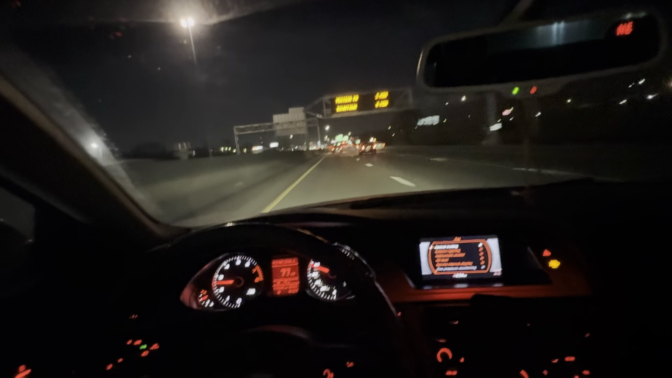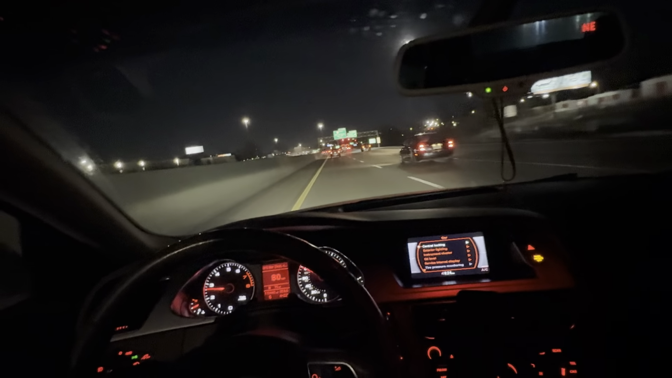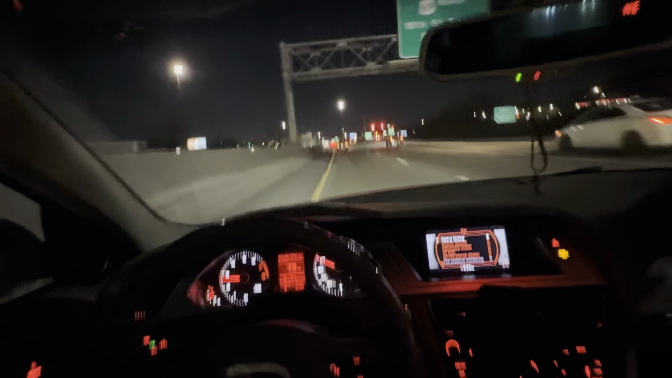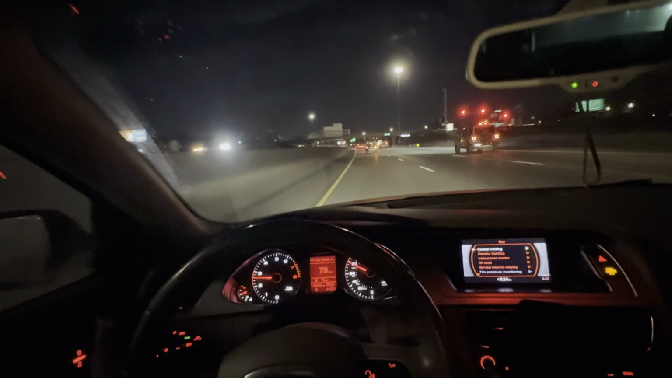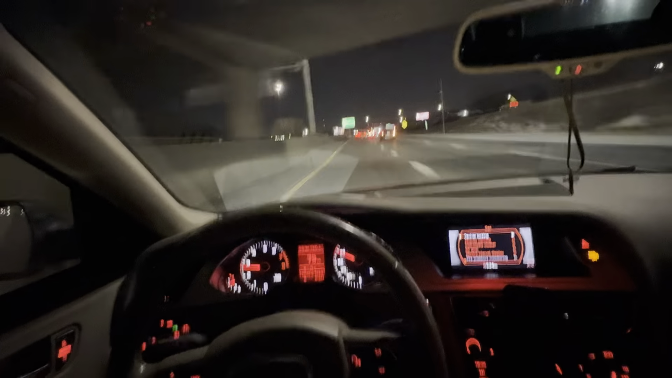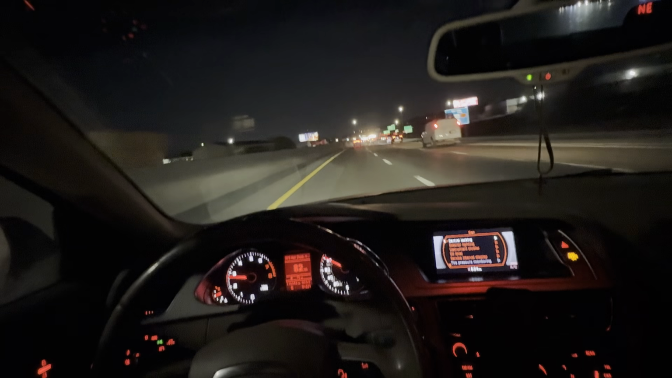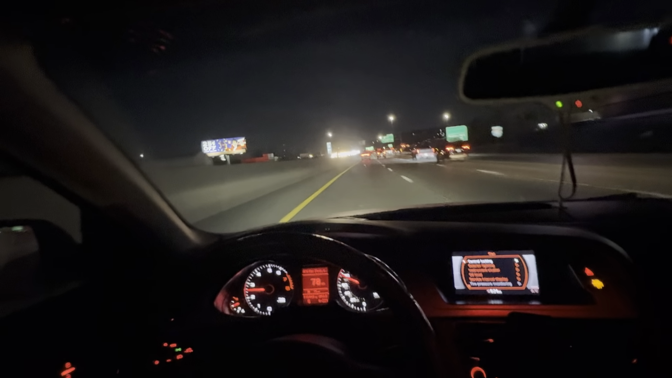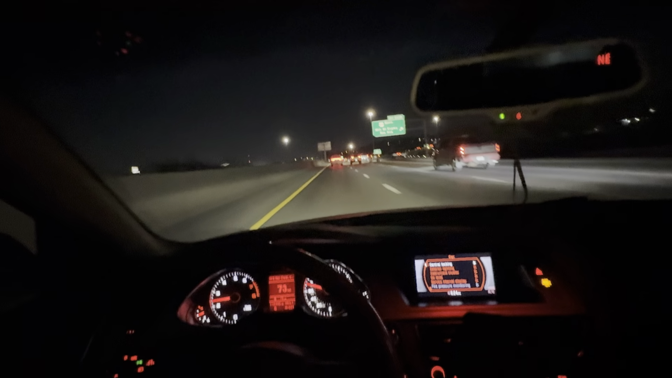When I first got the car, I did have to change my water pump. I did that myself, and that was like a month in of ownership. I did that myself because my thermostat was not working properly. My temp gauge will show that my car is cold when I'm just cruising on the highway. But if I'm idle, then it's at the regular temperature. So I had to change that myself.